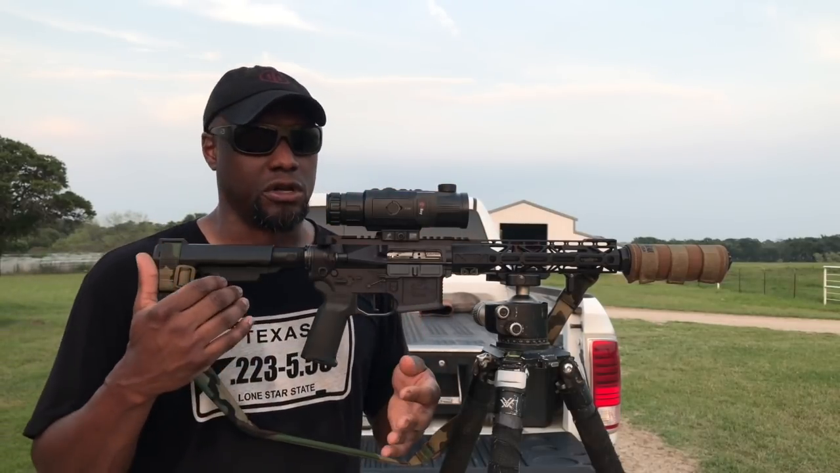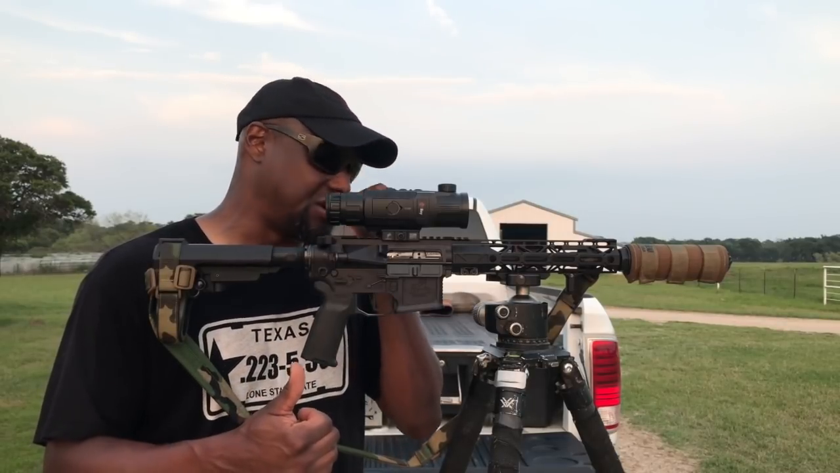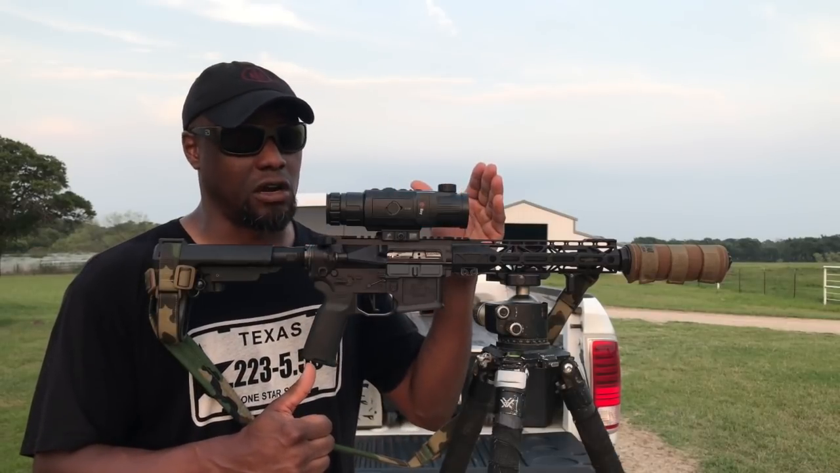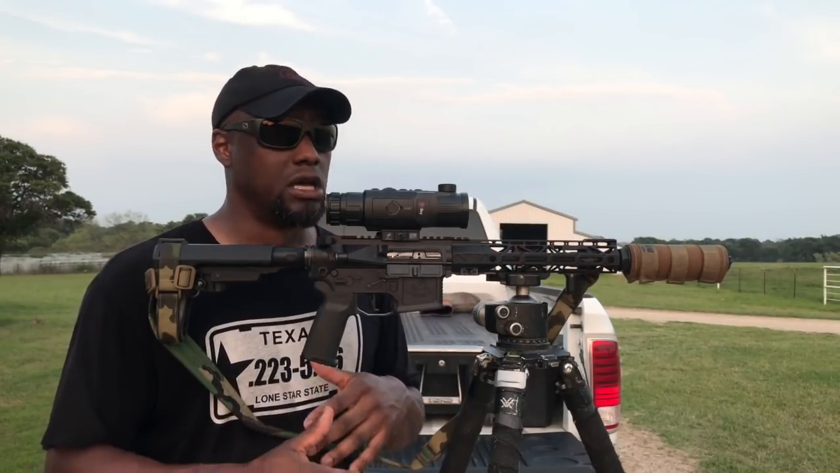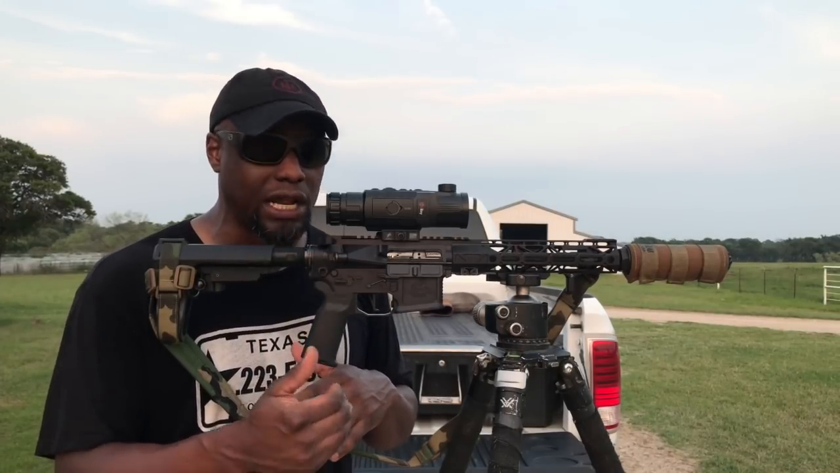Again, guys, if you're not happy with that 50-yard zero, feel free to move back to 100 yards and double check that zero. You seen my first shot at 50 yards, how low it was. Imagine that first shot at 100 yards. We would have been looking for it all day long. So it's really good to start at 50 yards and then work your way back at 100 and double check that zero.